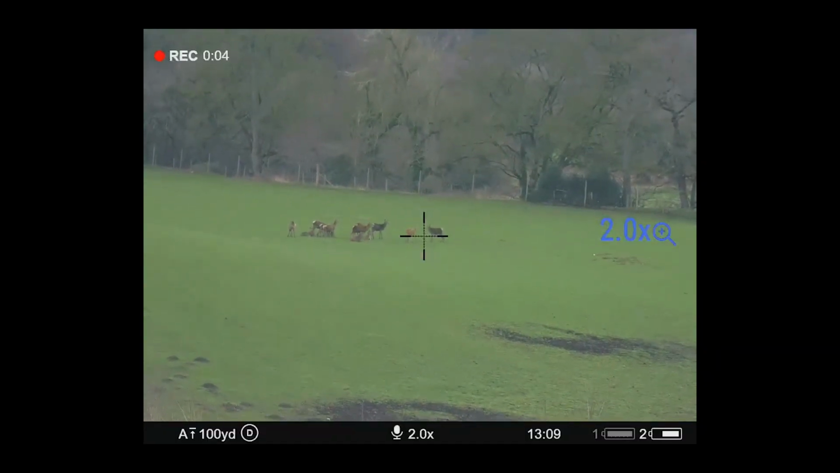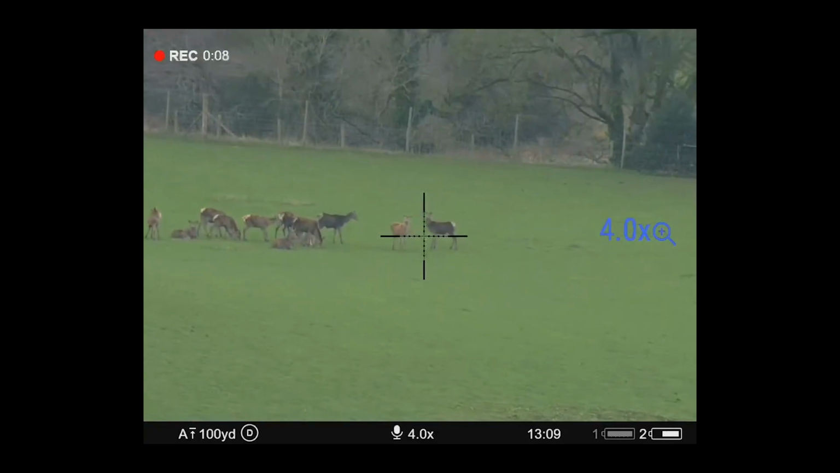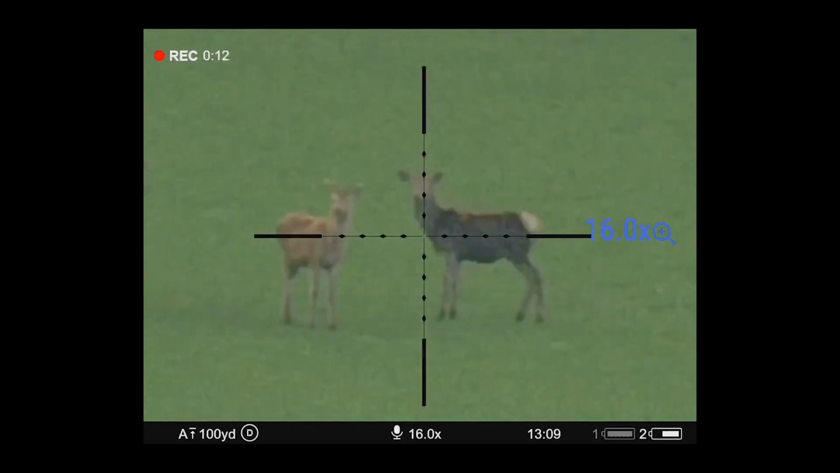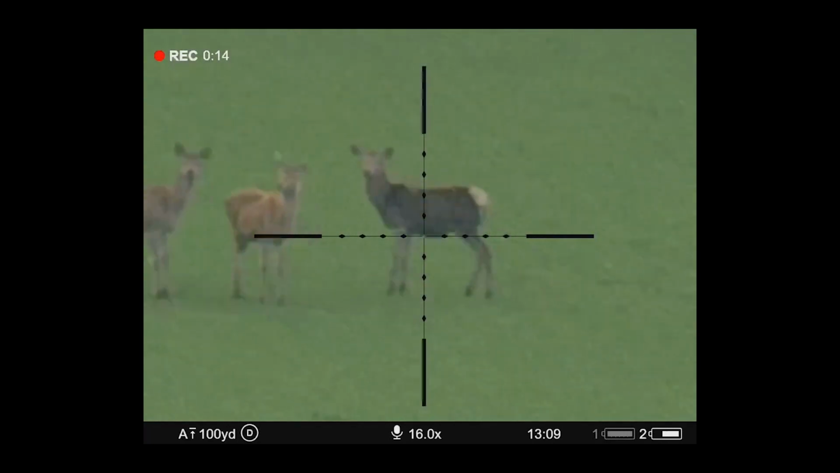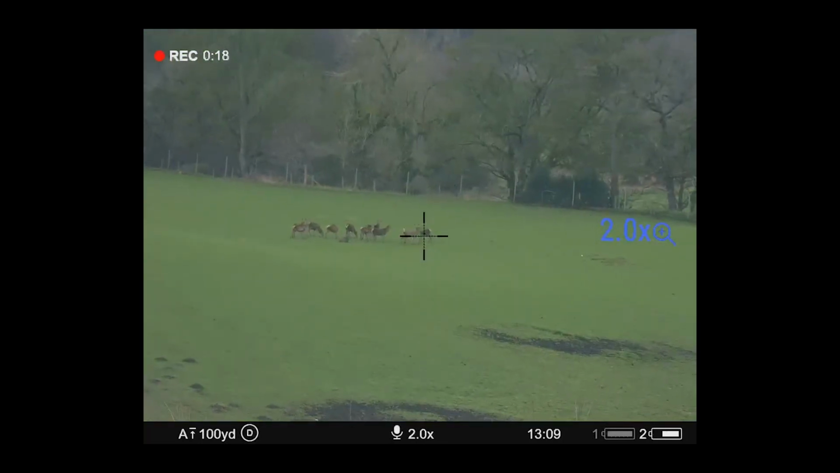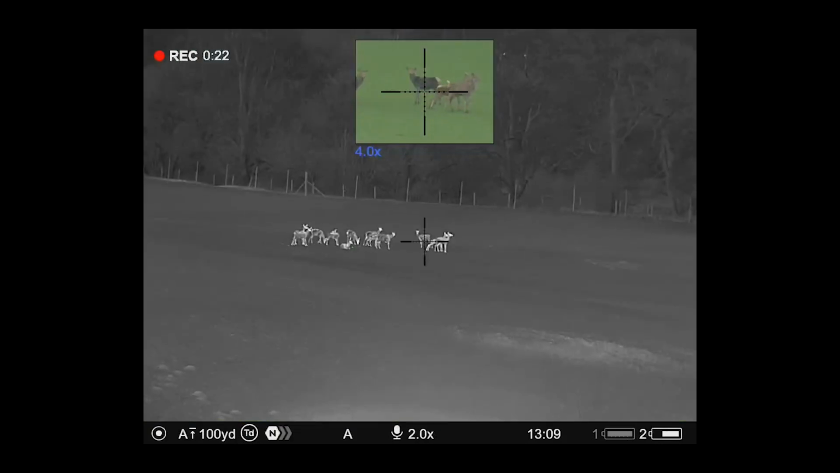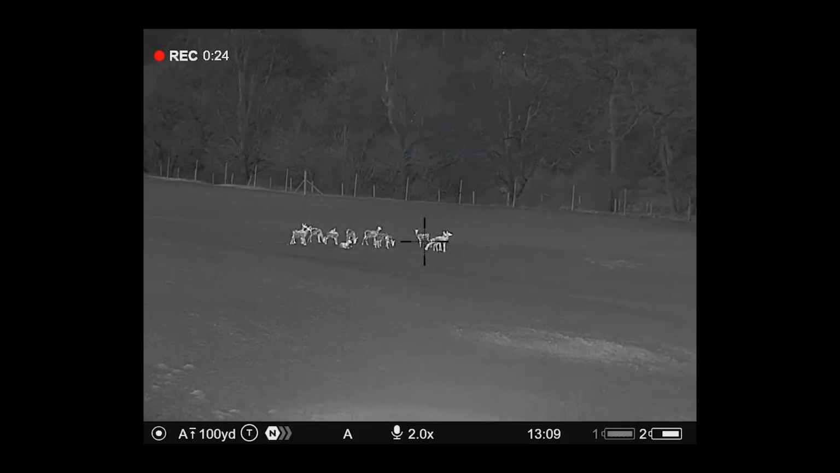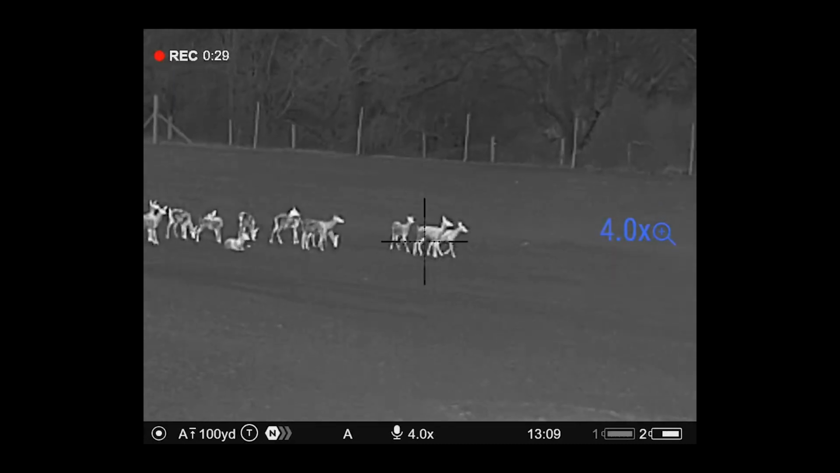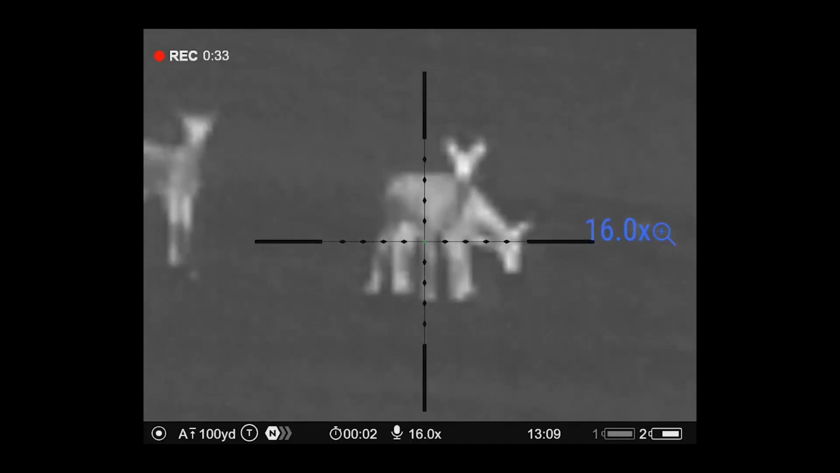Filming there, 4K daytime, zooming in ×4, ×8, ×16, still a pretty clear image from a fairly small camera. And step it back out. Here we go, thermal, ×2, ×4, ×8, ×16,